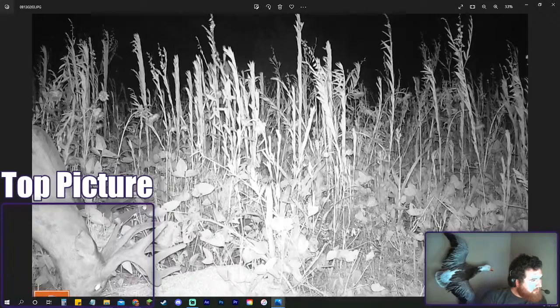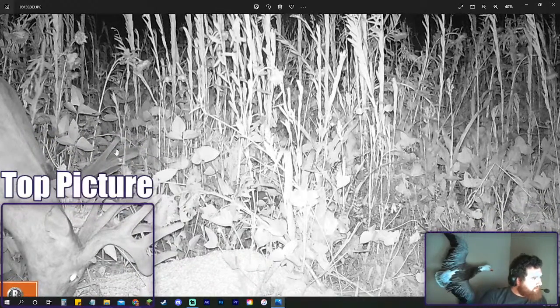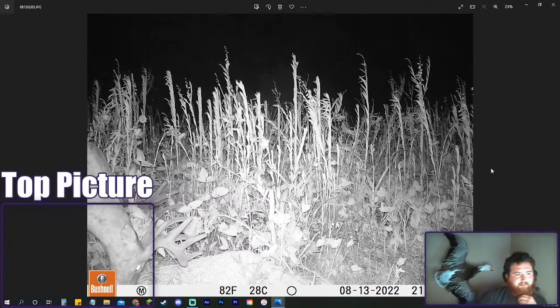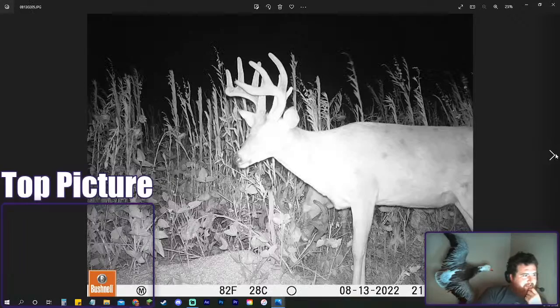Ooh. Now that's the buck that we saw at first with the brow coming off it. That looks like something quite a bit bigger. So, let's see what we got here. Okay, nope, don't need you. Actually, I might save that picture. There's definitely a bigger buck here, by the way.